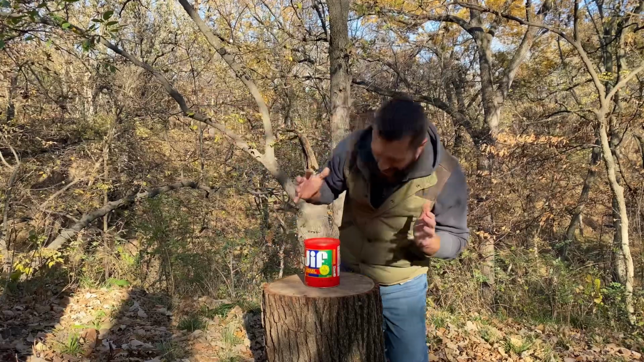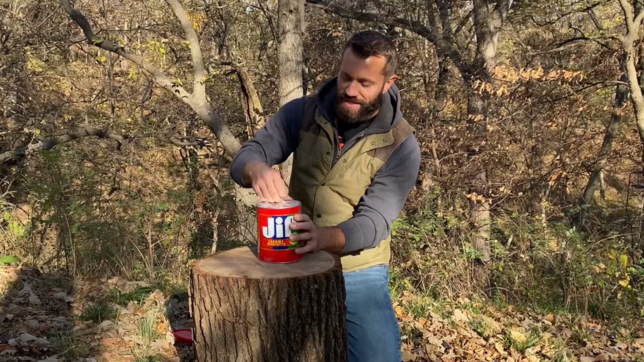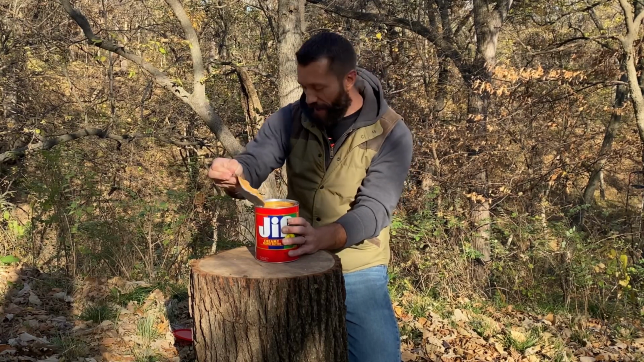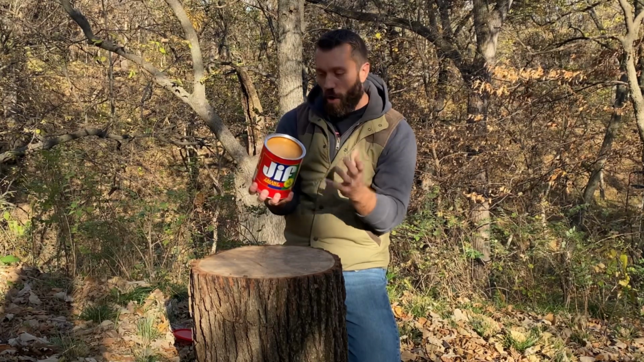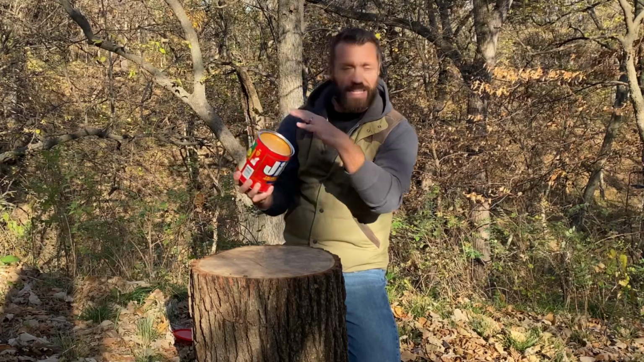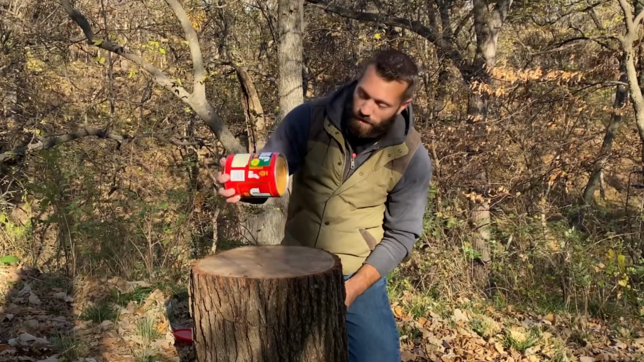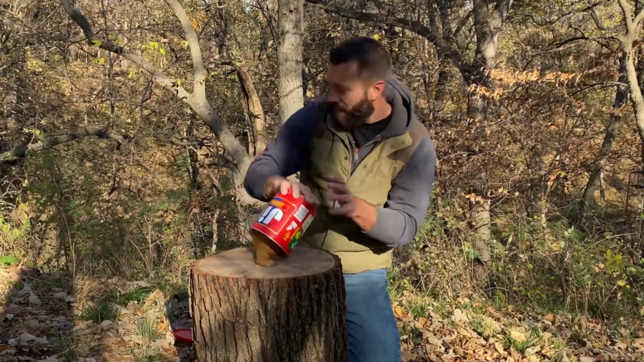Right here, we got a whole jug of peanut butter. We're gonna toss it down on top of this little table stump for the critters. Now, I've seen tons of people take full jugs and jars of peanut butter and screw their lids on and cut the bottoms out and hang them on trees, and deer just go crazy for it. So I'm sure it's gonna pull some critters in for sure. Oh yeah, look at that.